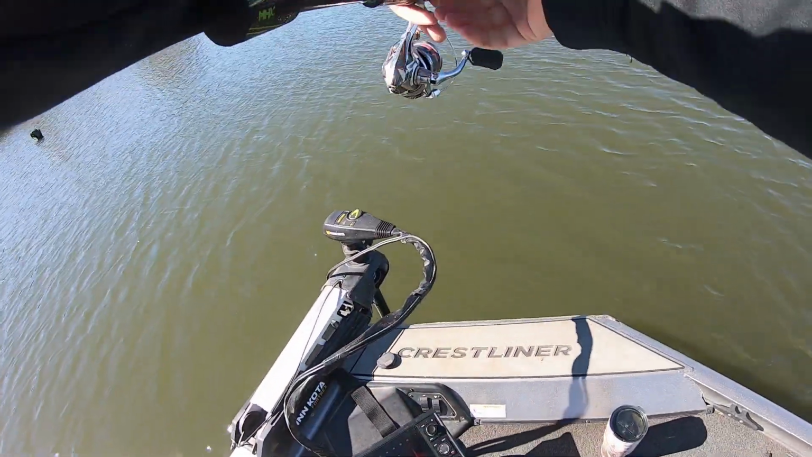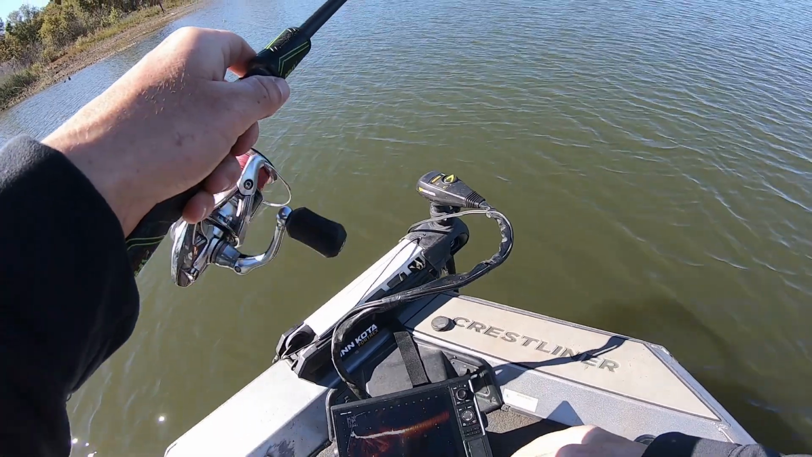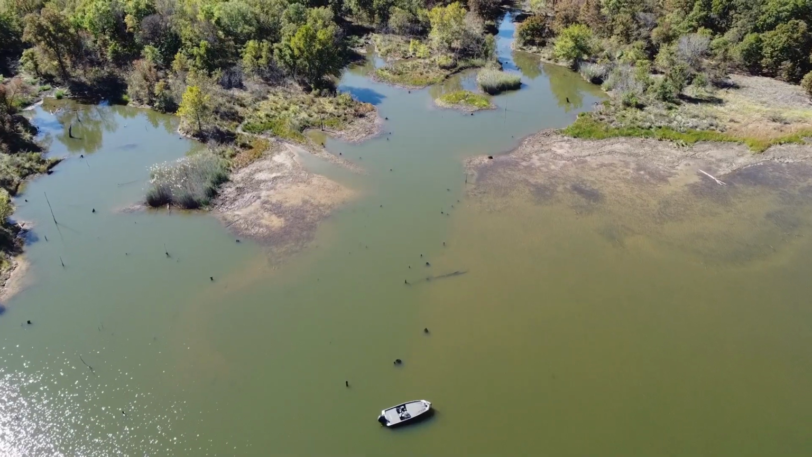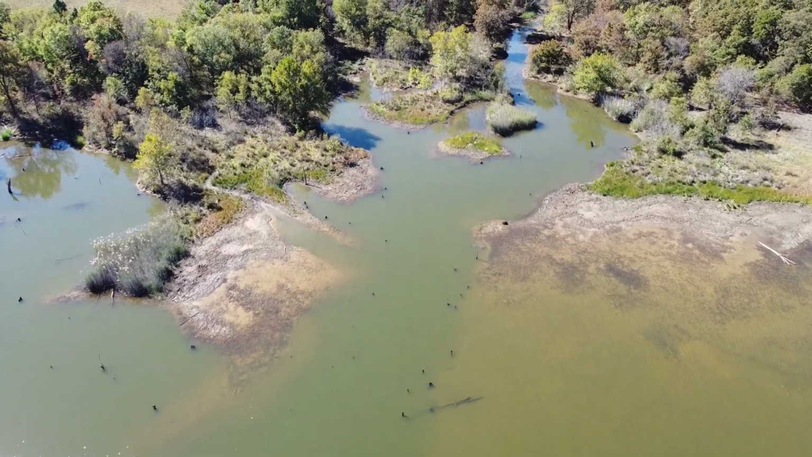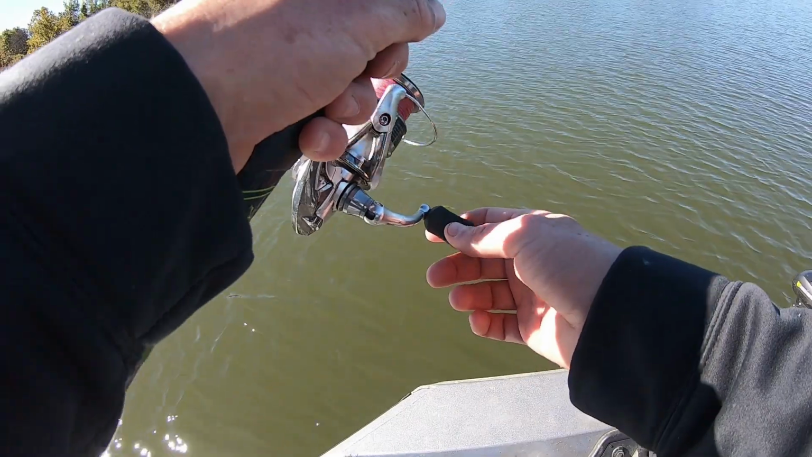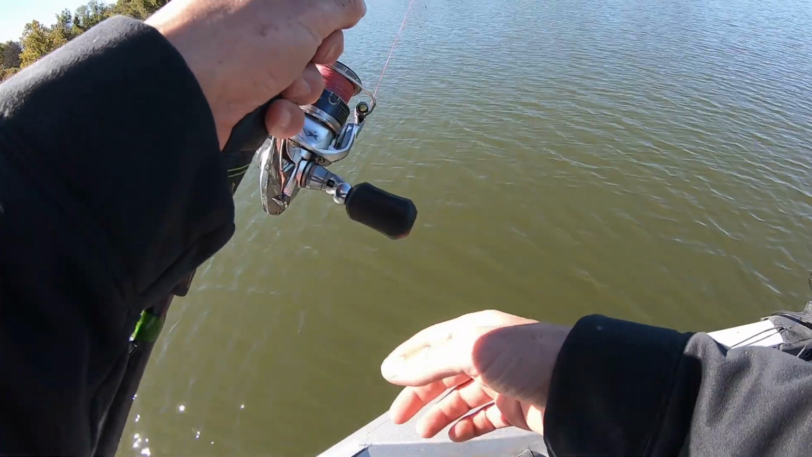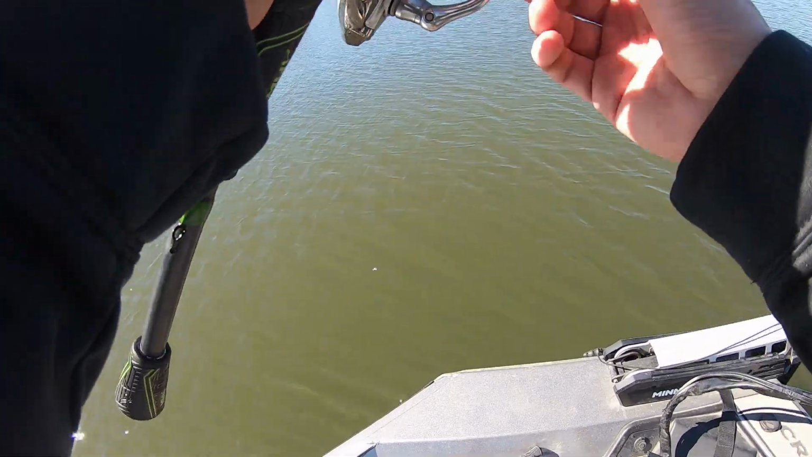Let's try to do that again. I'd like to catch a few more like that. That wasn't a bad fish. Like I said earlier, kind of the same thing. We're back fishing this creek channel edge on the edge of these flats. And these fish come in here and I guess they're pushing bait up on the flats. But it looks awesome. I know there's more in here.